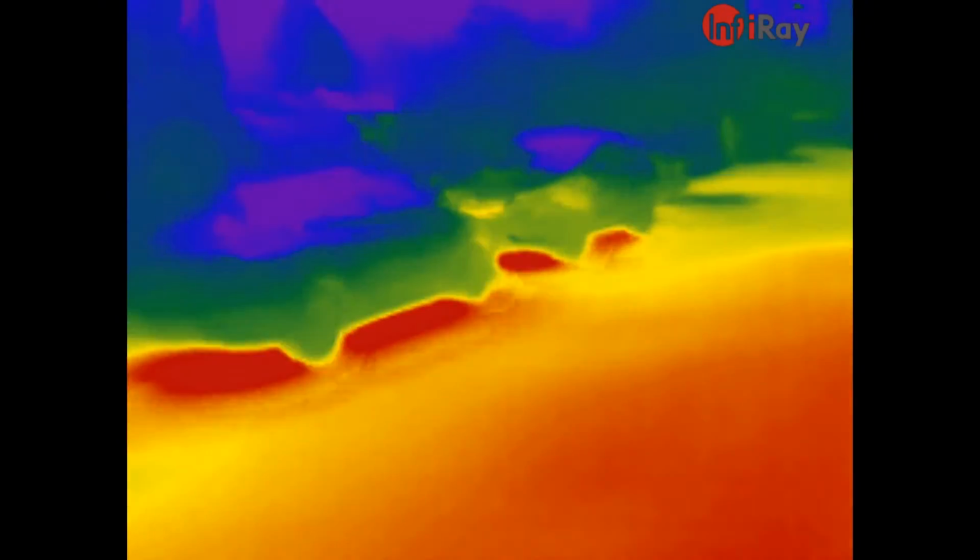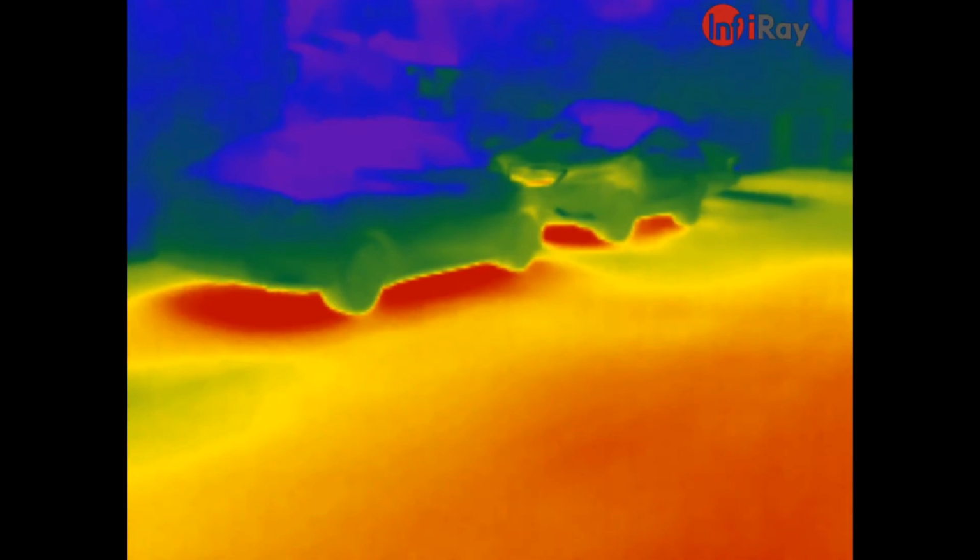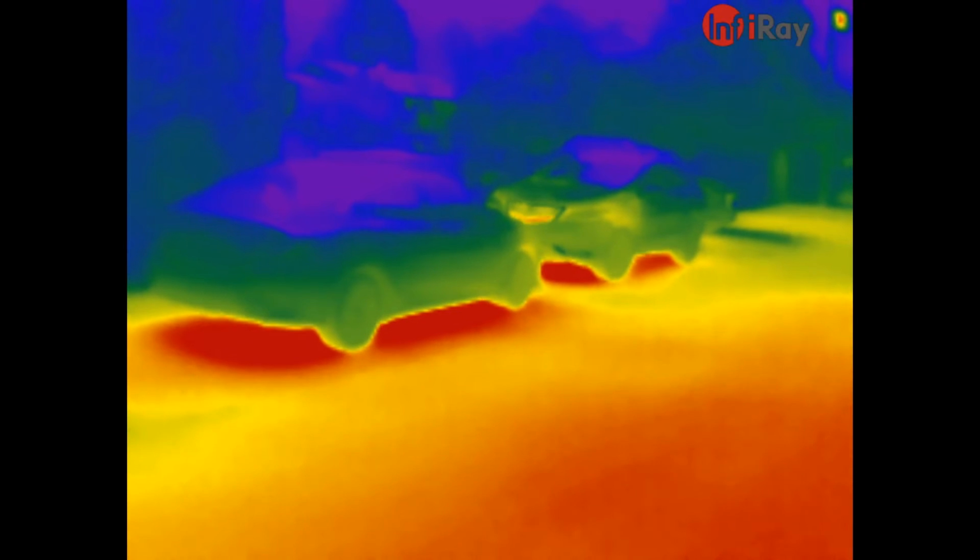You see there's a couple cars here, and when I go to the white hot mode, it looks a lot more information. Black hot does the opposite.